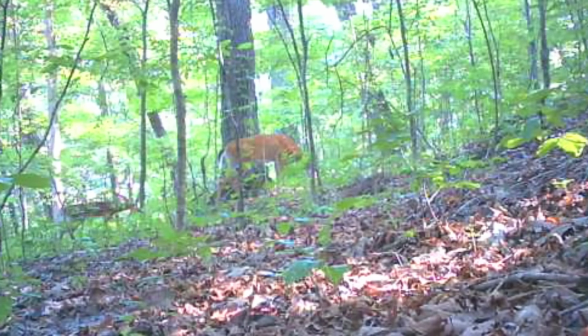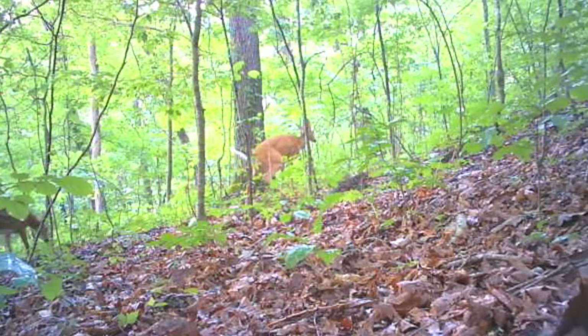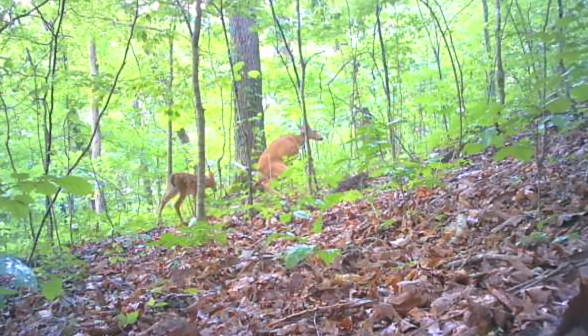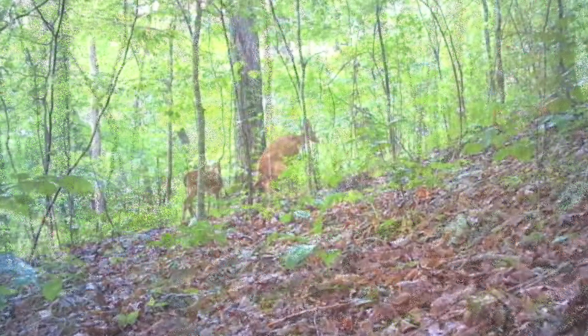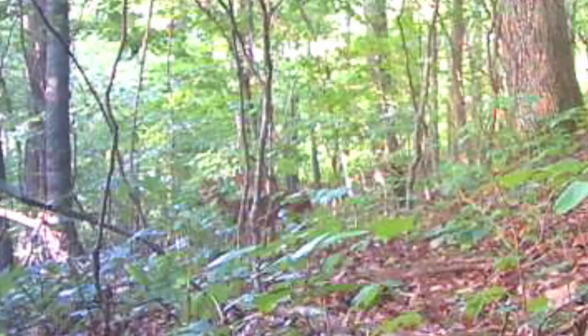And the deer and the little fawn still hanging around Mommy. This is a single here. And they just mosey around all day in these little woods. There's the twins.